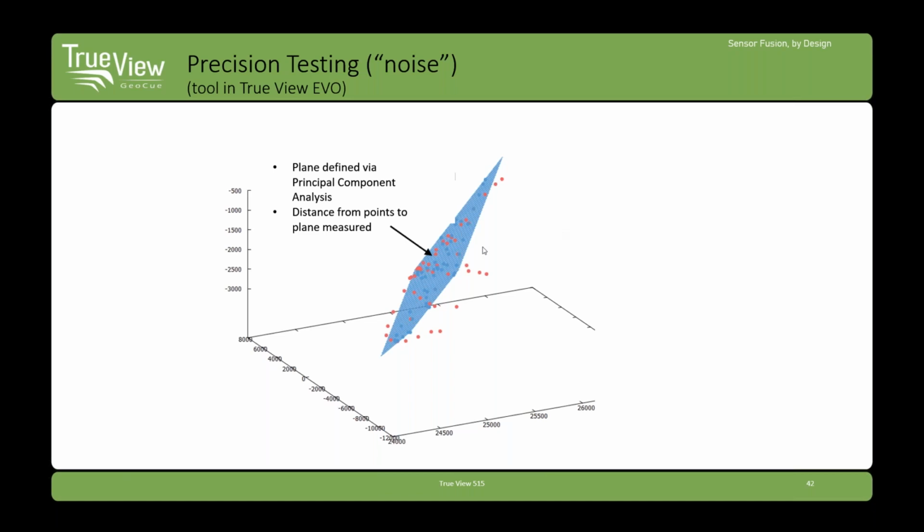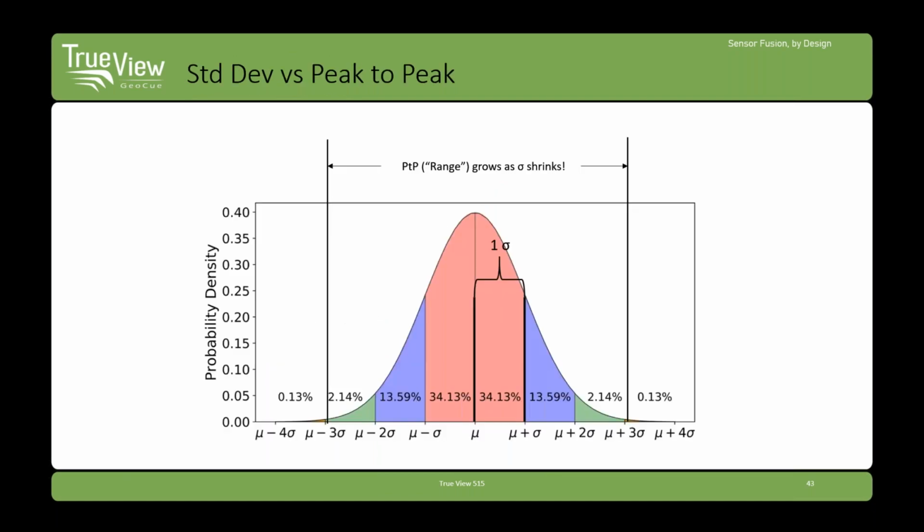That's heuristic. I'm just looking at peak to peak, but we do have tools to quantify it, and it's important to quantify precision or noise. And remember, noise is measured different than network accuracy. In noise, I look at the spread of the data. It's going to be Gaussian. I figure out what one standard deviation is, and that's the spec I give.